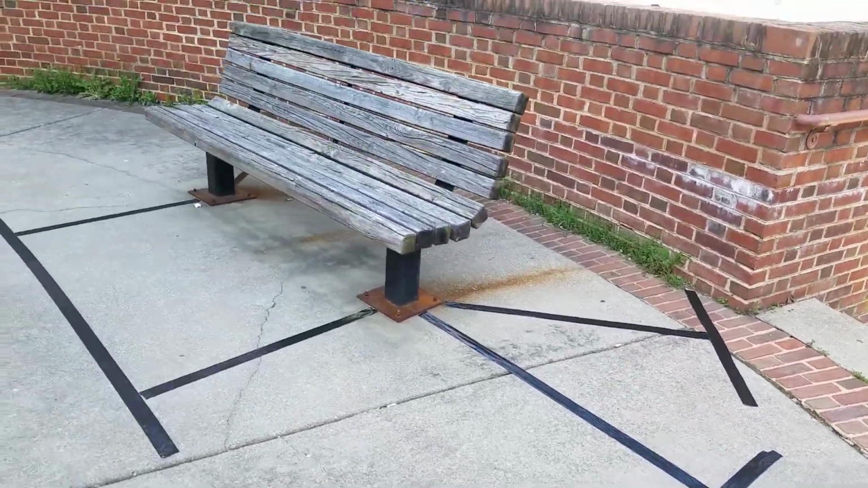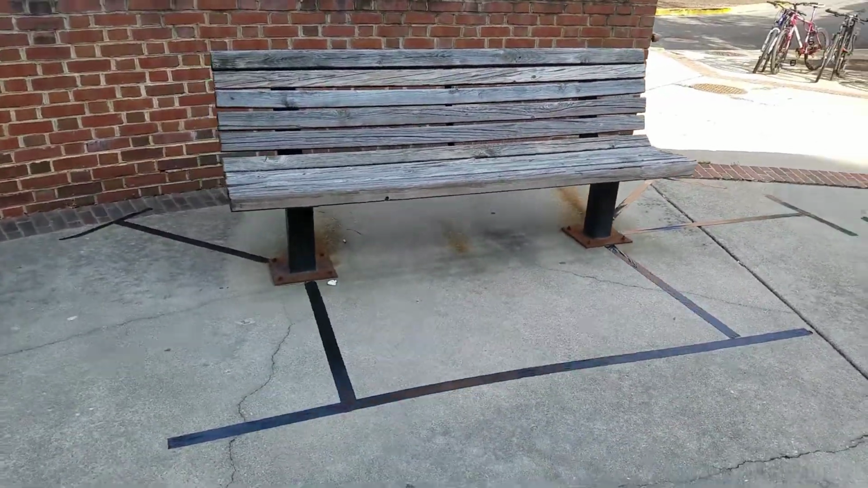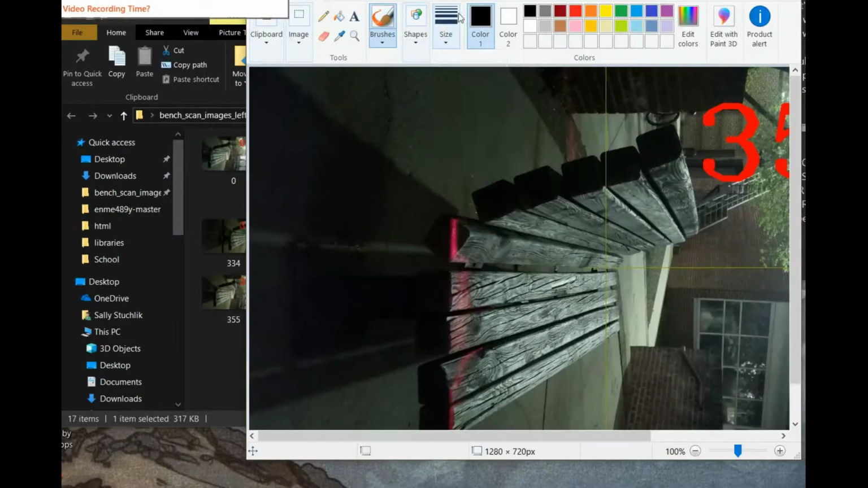In addition to 3 scans from the front, I also captured both ends of the bench and then from oblique angles in the back left and the back right, so that way I could capture the back of the bench as well. Once I had finished scanning, it was time to process my data.